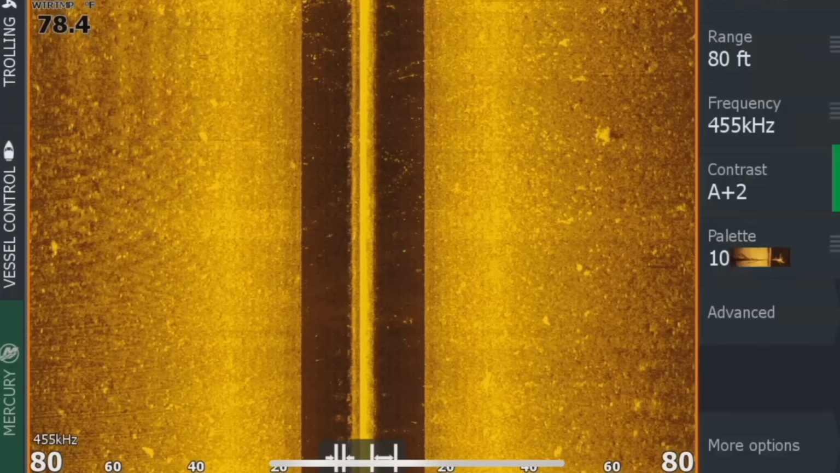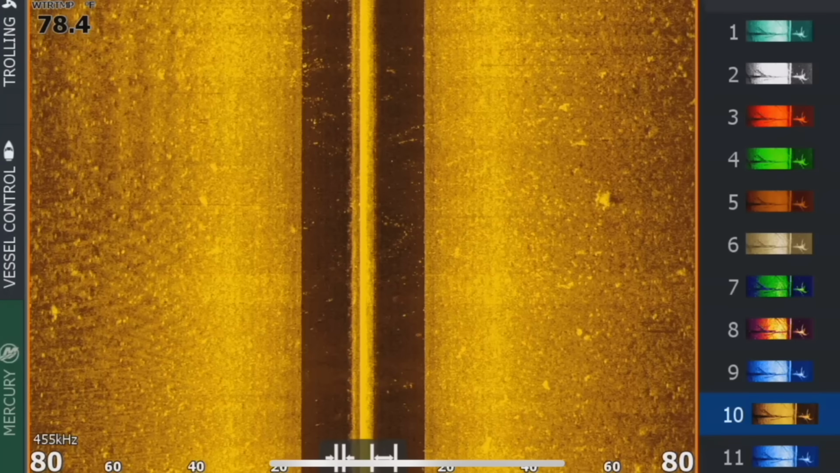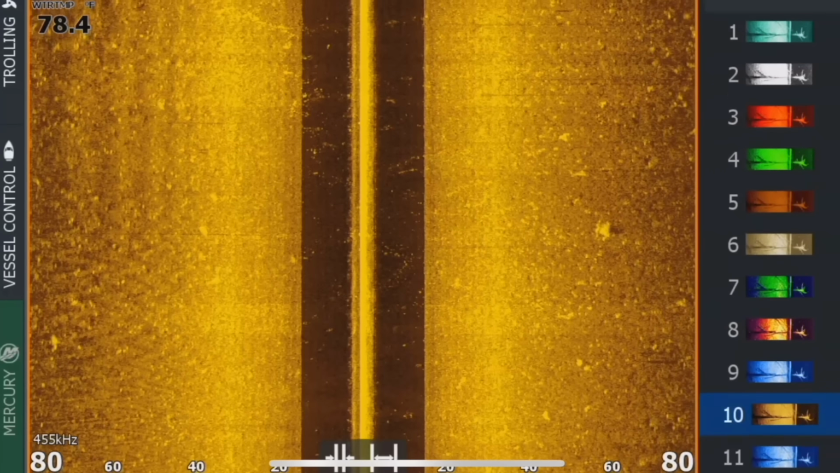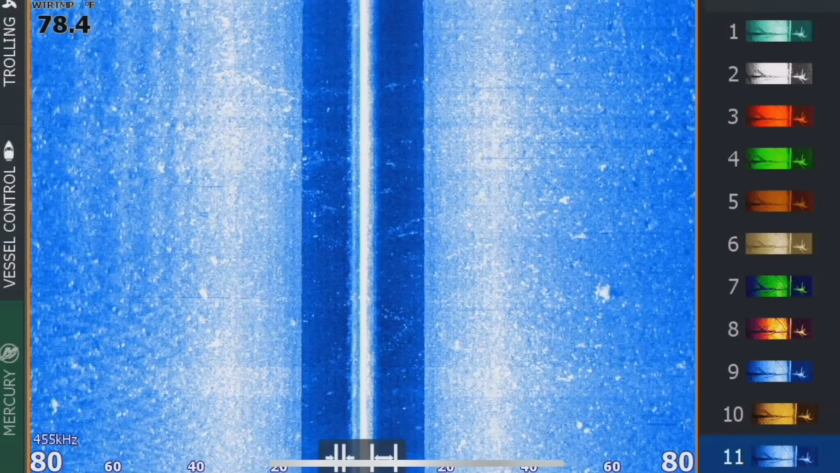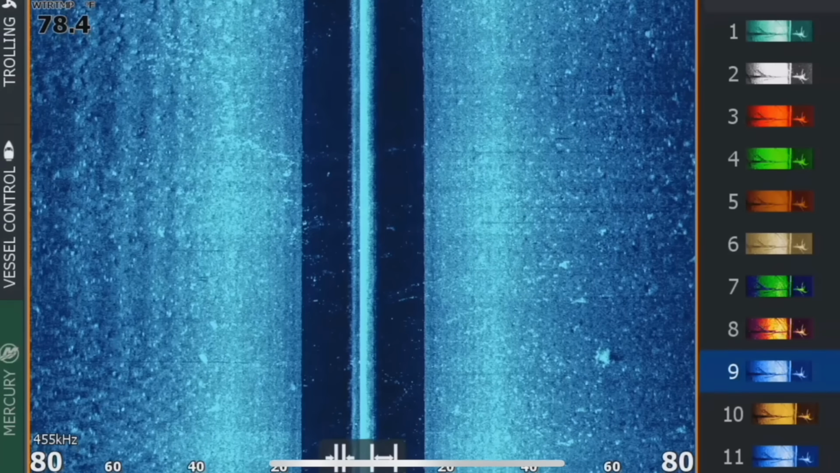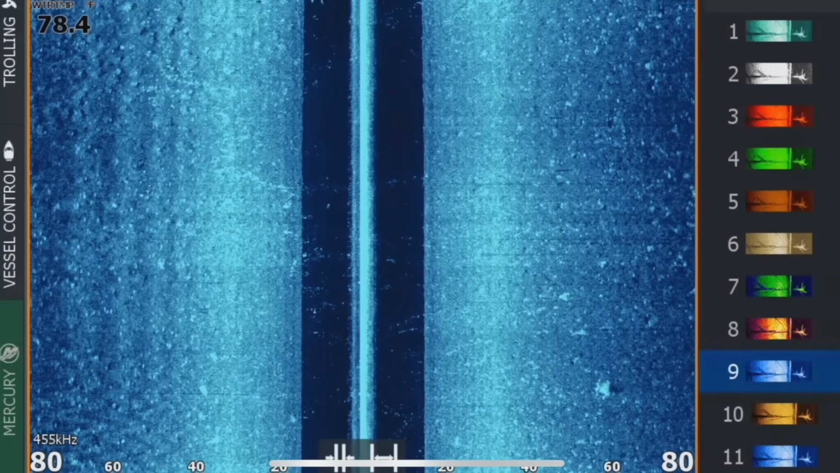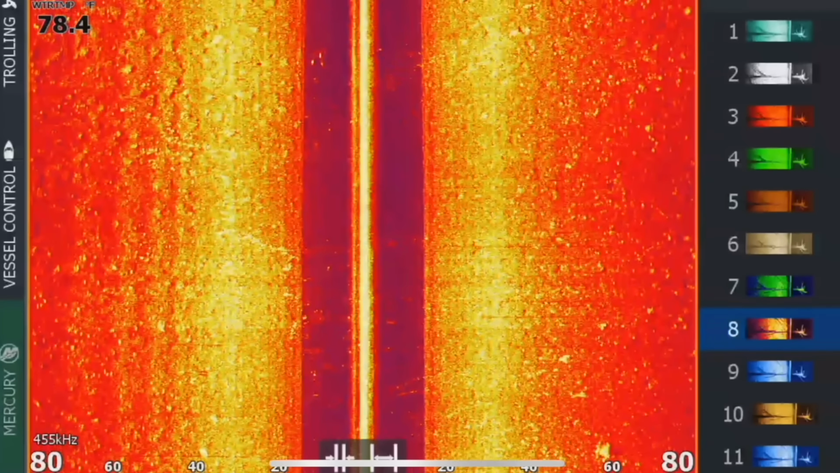And then the last thing is your actual palette. So you can change your palette based on what your eyes see best. There's 11 options to choose from here. And obviously you'll have to change your settings again based on your palette. So the blue really blows it out. This blue right here, that shows rocks really, really good. This palette can show detail really well, but you gotta dial your contrast back a little bit.